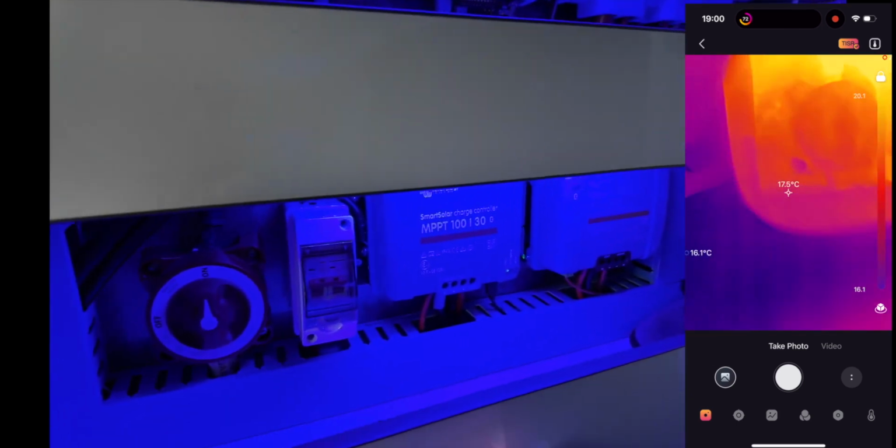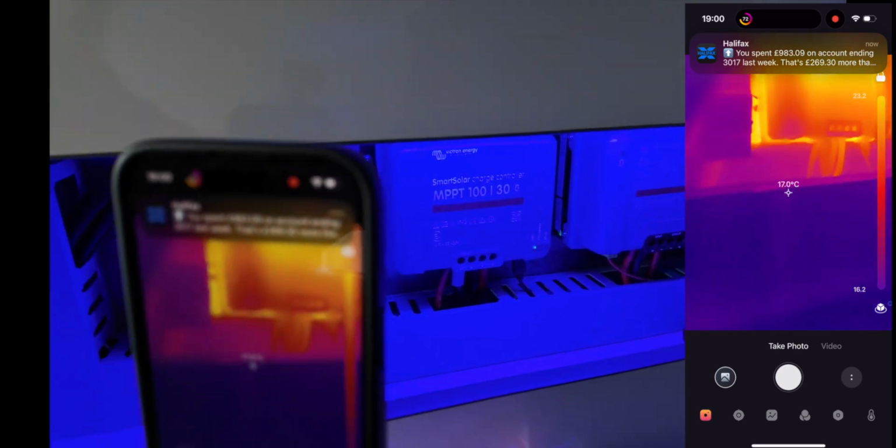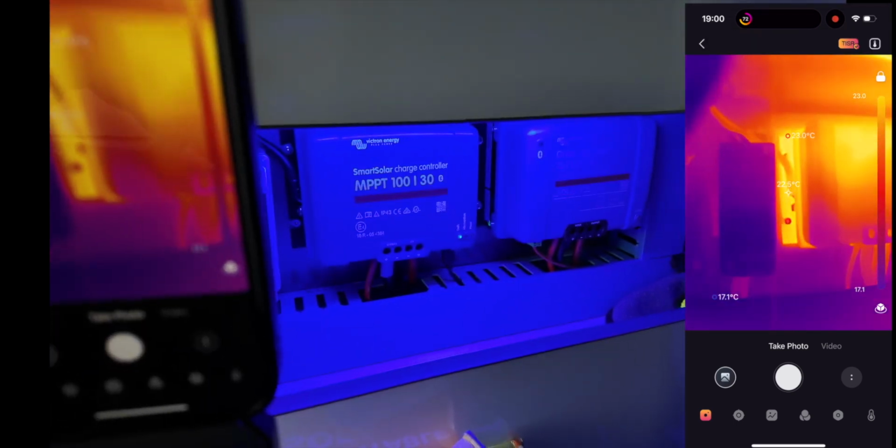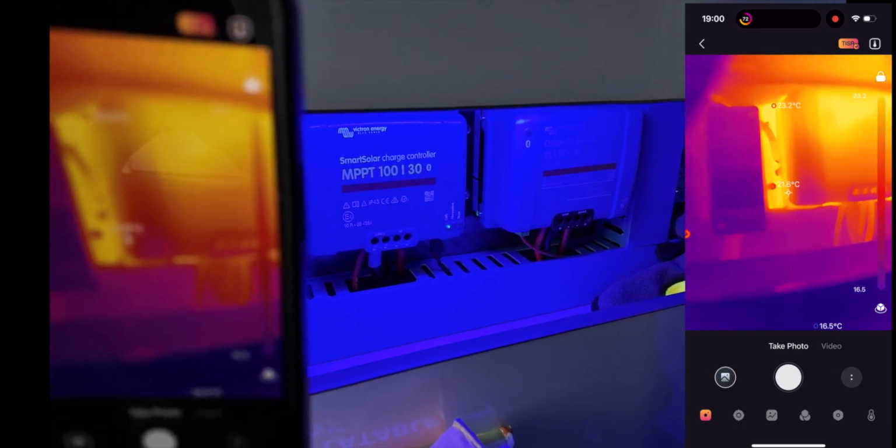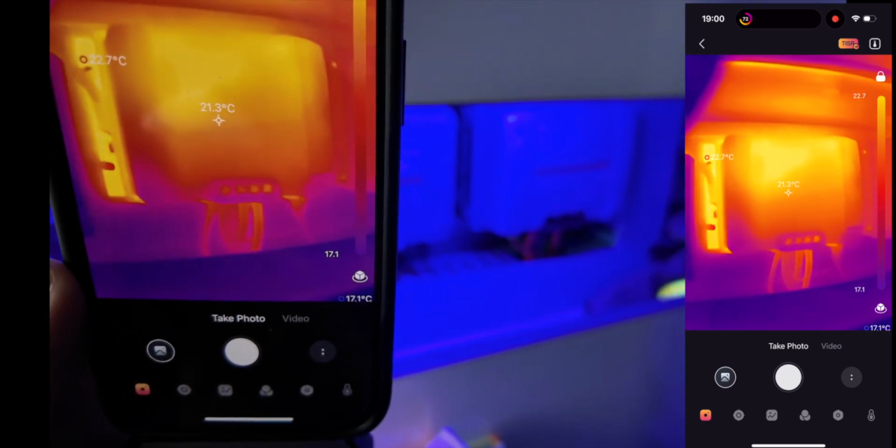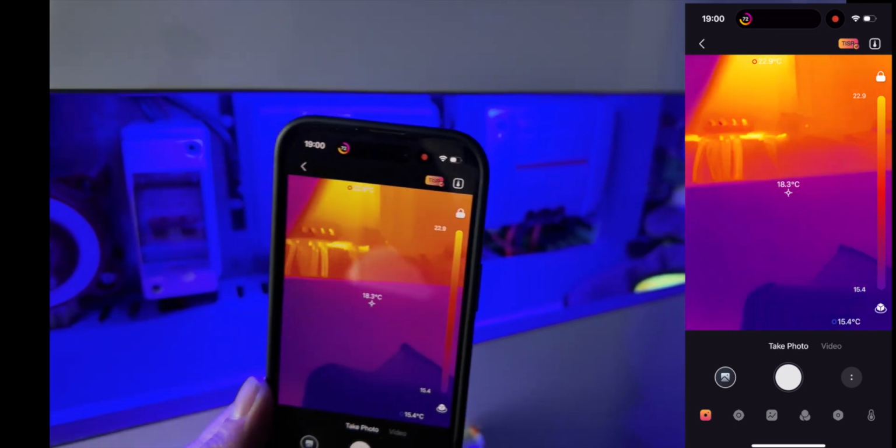And then we go down the bottom, so then we've got the insulator there. That's quite warm. Solar intake, that's quite cool. Then behind that you've got the MPPT, which is a solar panel, and that is quite warm, but that's not too bad, 20 odd degrees. Like I say, I'm dragging in about 200 watts of solar at the minute, so I expected that to be quite warm. But the cables are showing quite cool.